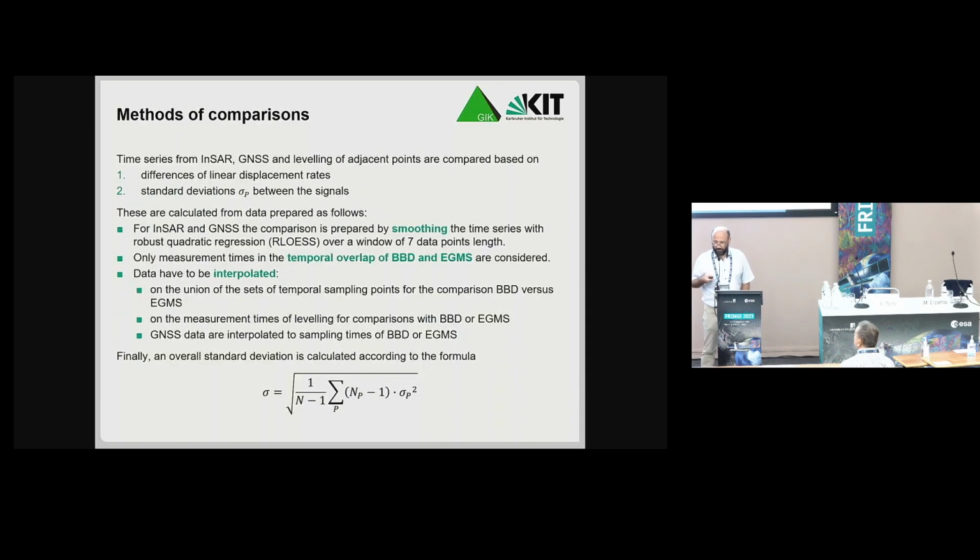So I will compare time series from InSAR, GNSS, and leveling and of adjacent points. And the characteristics I use are differences of linear displacement rates and also standard deviations at each location between the signals. To calculate them, I smoothed the InSAR and GNSS time series with robust quadratic regression.